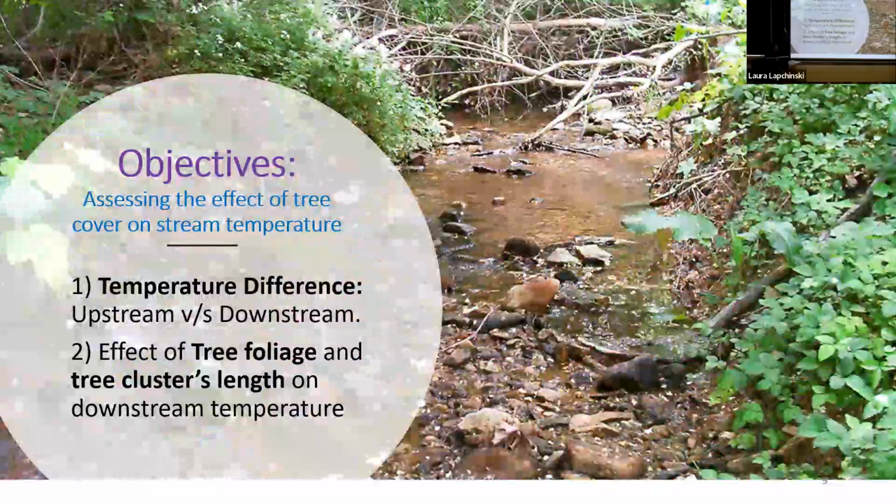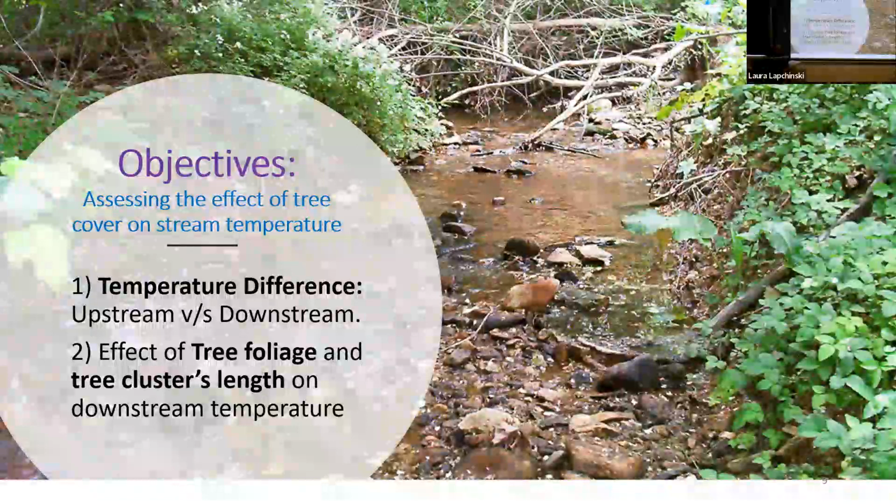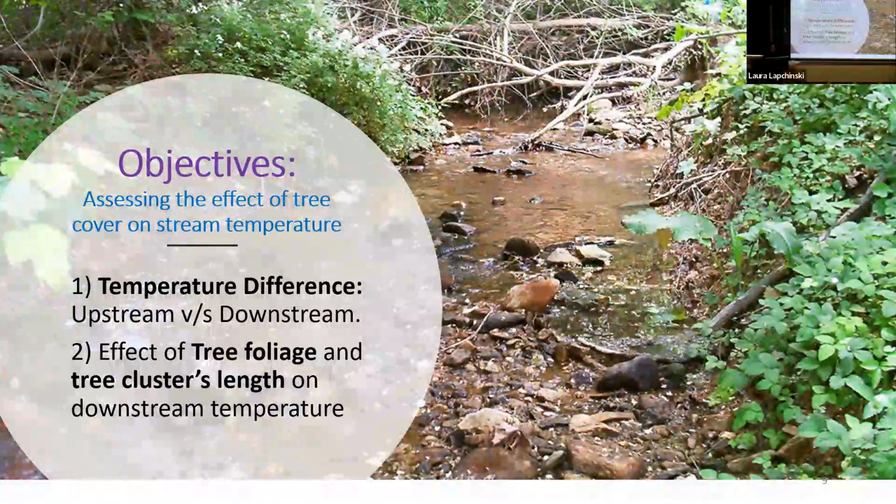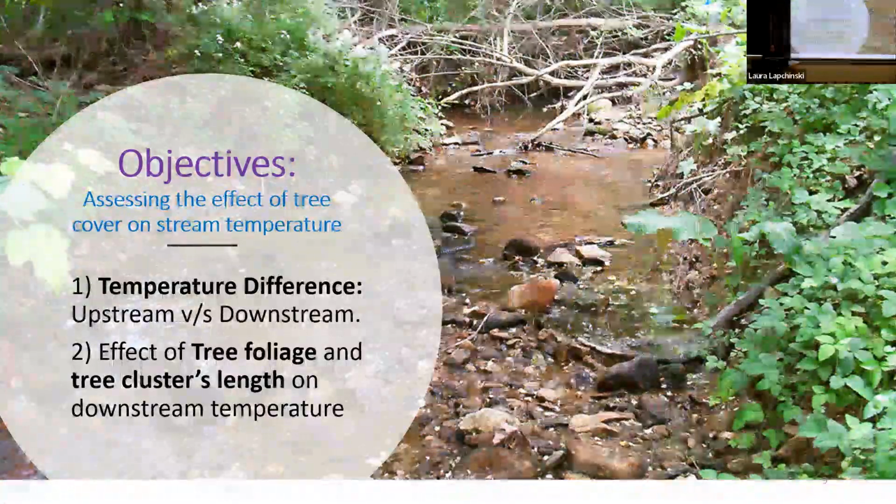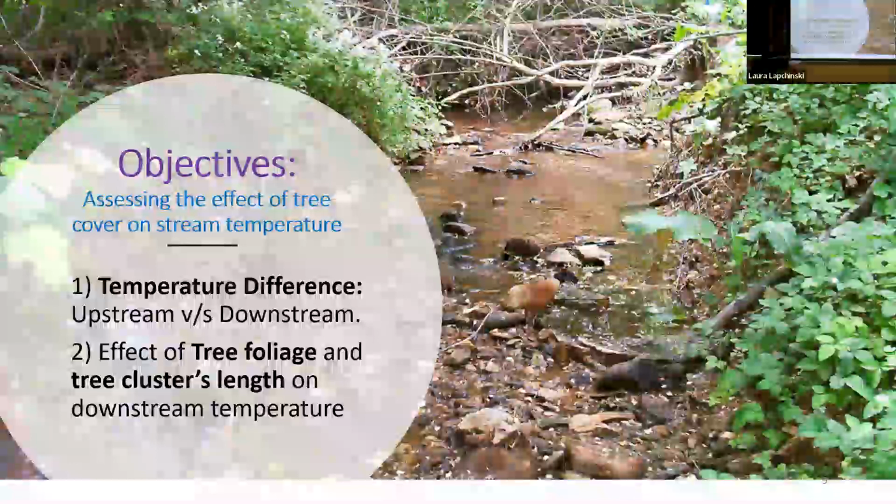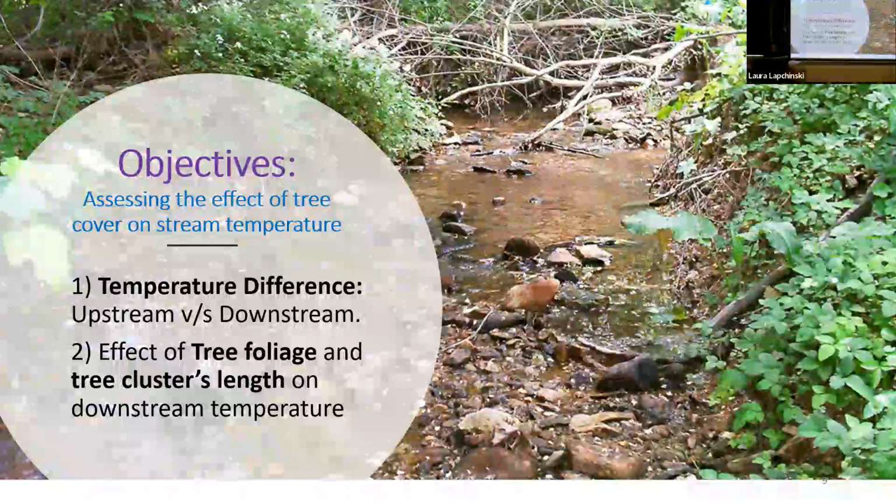The main aim of this study is to assess the effect of tree cover on stream temperature. We had two objectives. First, is there any difference between the upstream and downstream temperature, and if so, what intensity? Second, to evaluate the effect of tree foliage and tree cluster length on the downstream temperature.